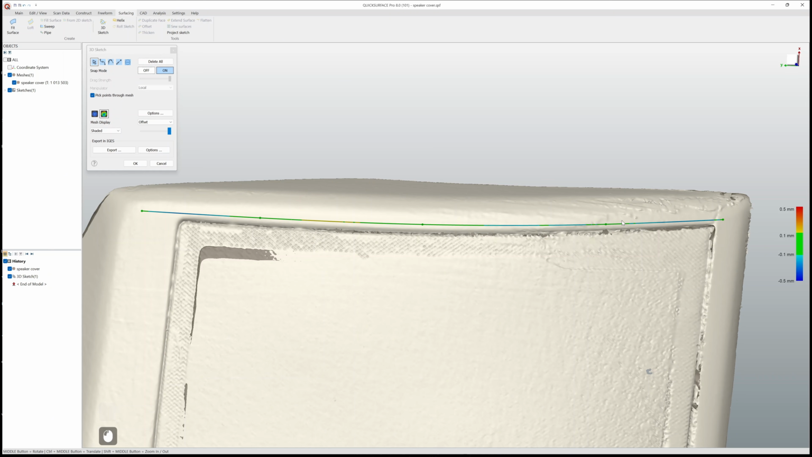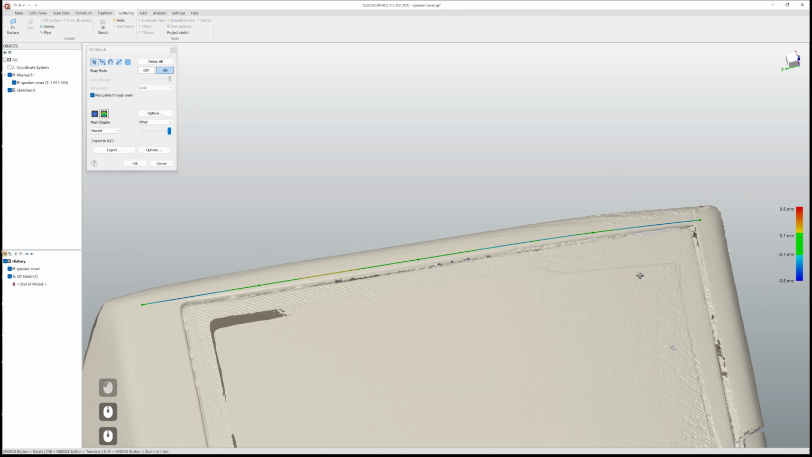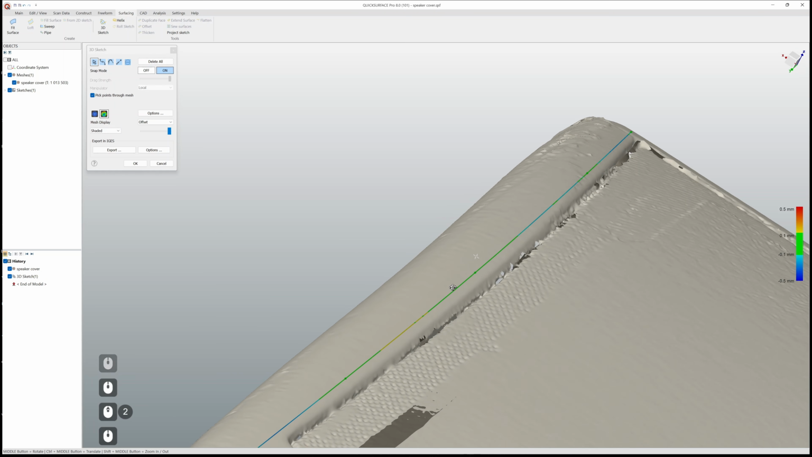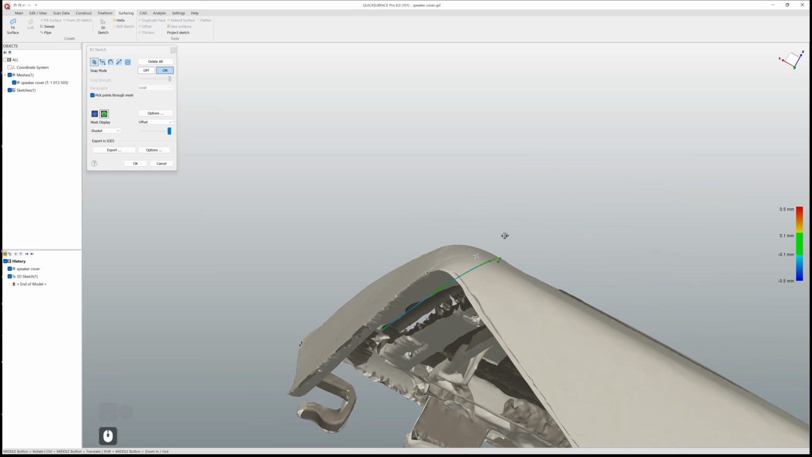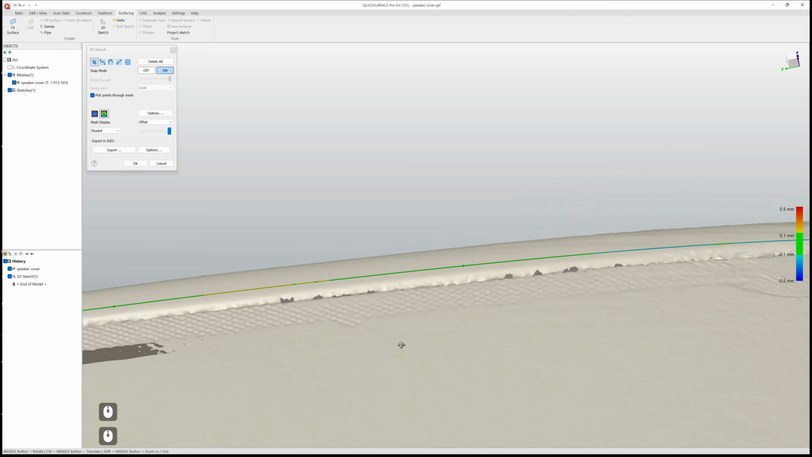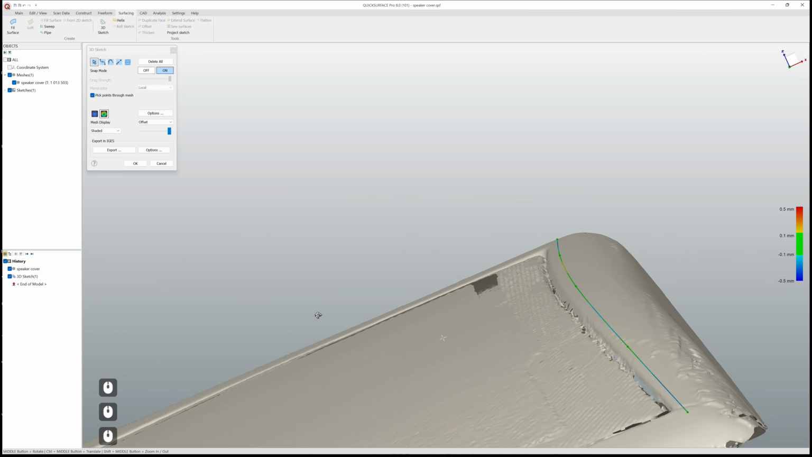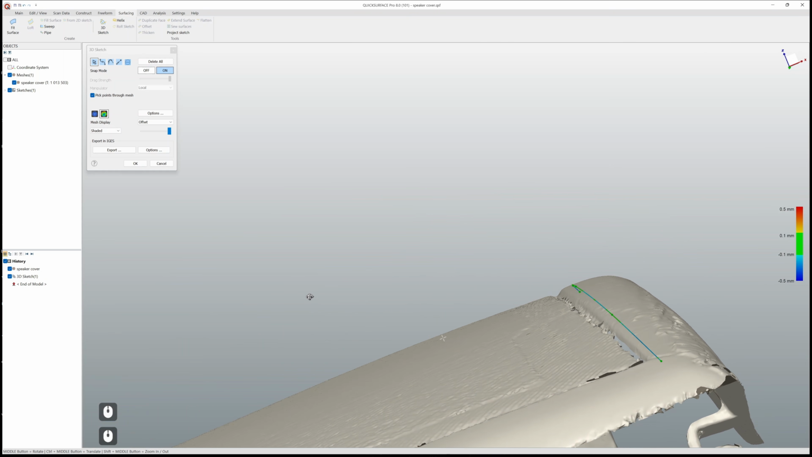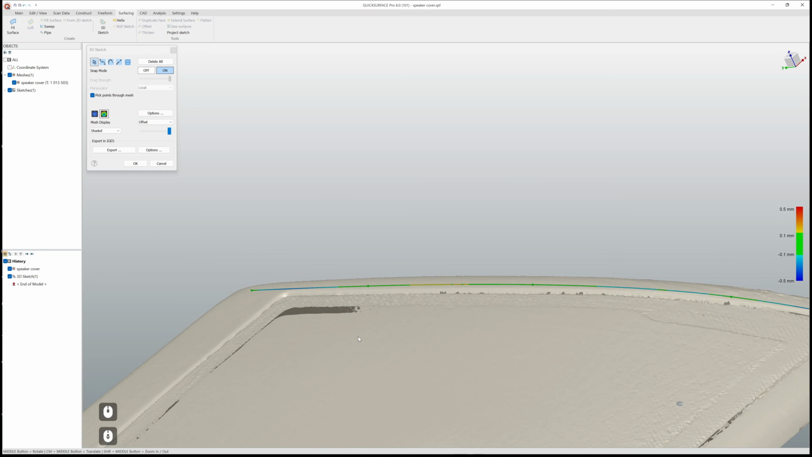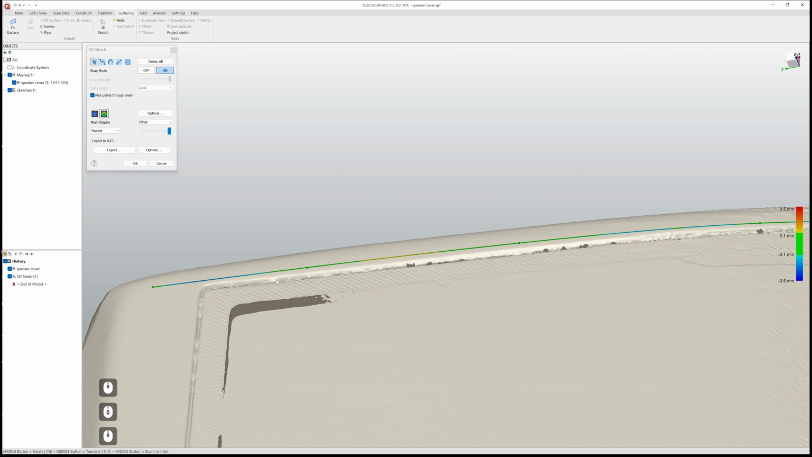Okay, so probably if we add more control points, we would get a super good deviation analysis, but still we have to keep in mind that the more points we use, the more wobbly or not straight a curve we are going to receive as a result. So in this case, probably I can live with these small deviations here.